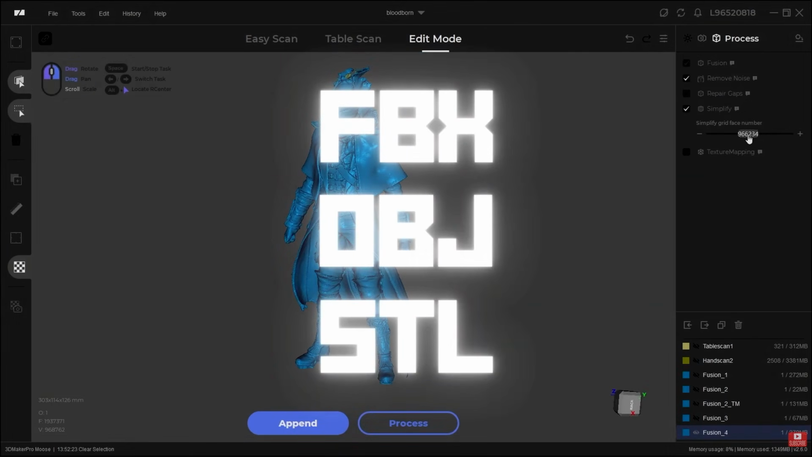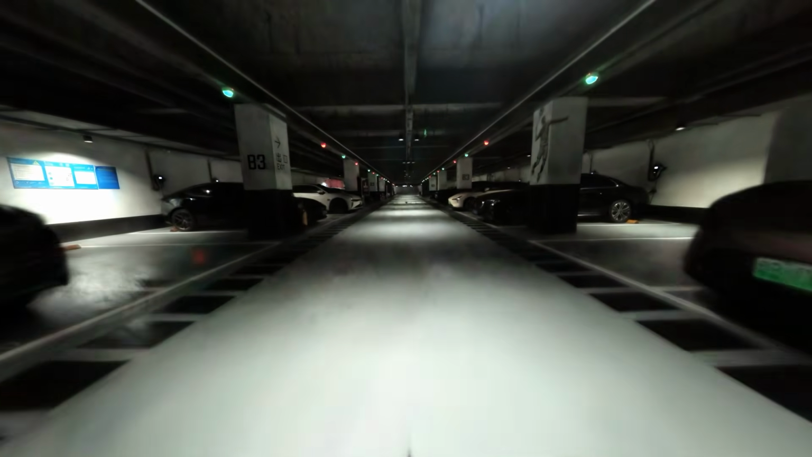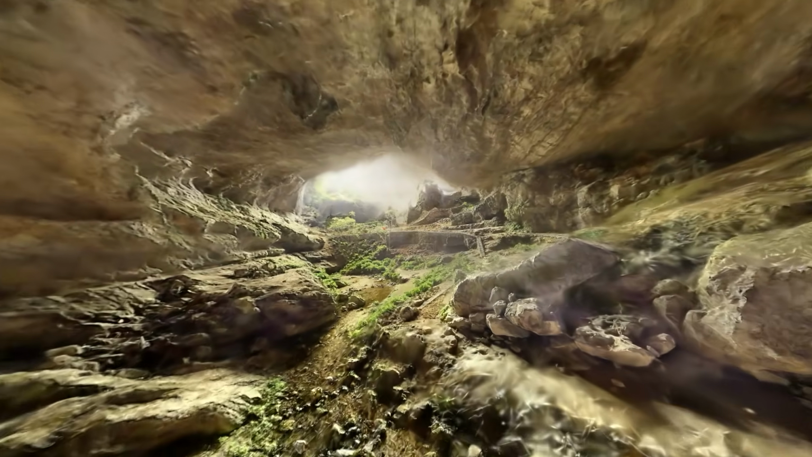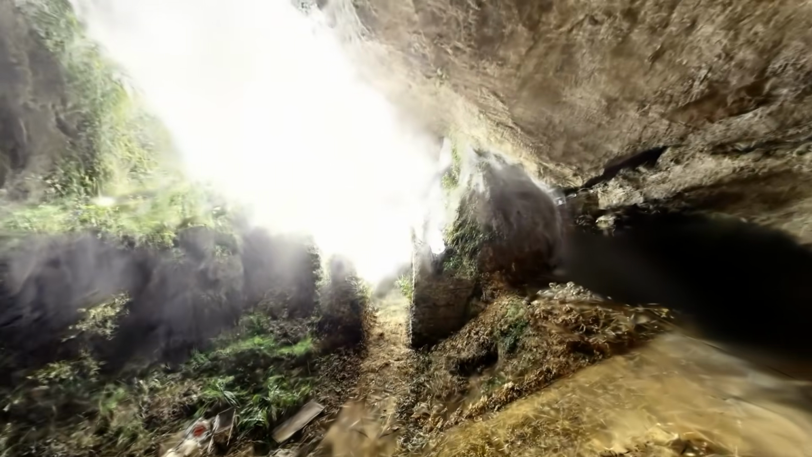These types of outputs are especially useful for things like capturing real-world environments for games, building AR and VR scenes, architectural visualization, documenting spaces, or creating digital twins for real locations.